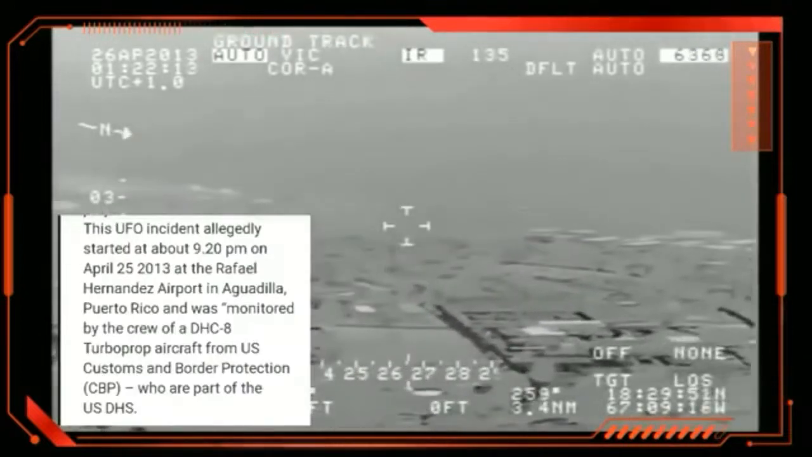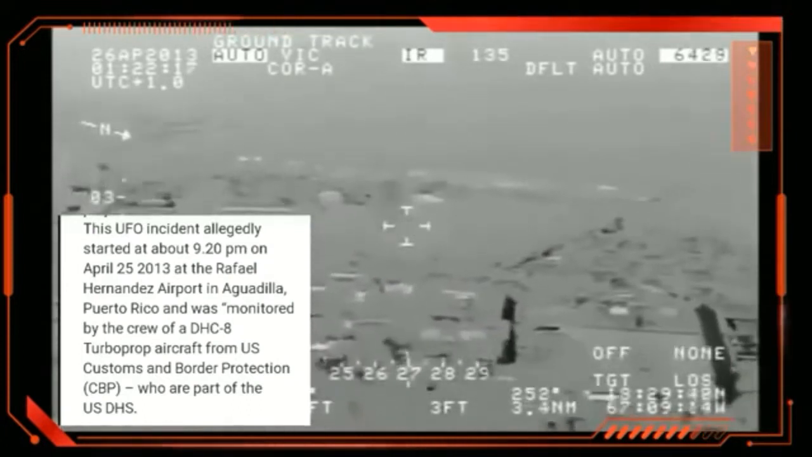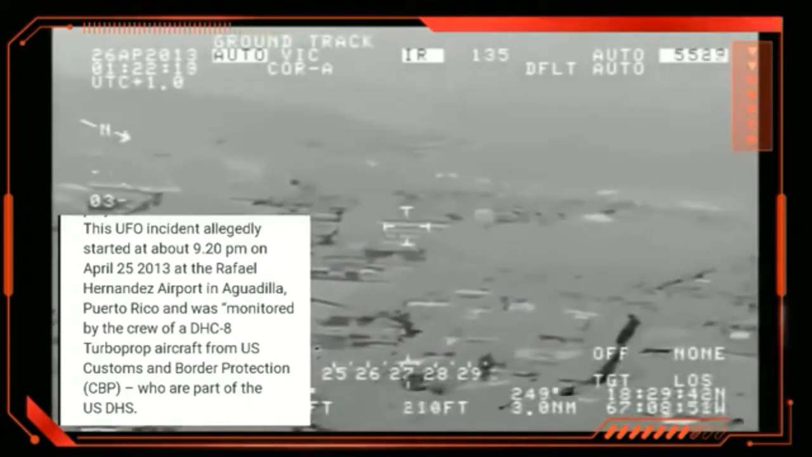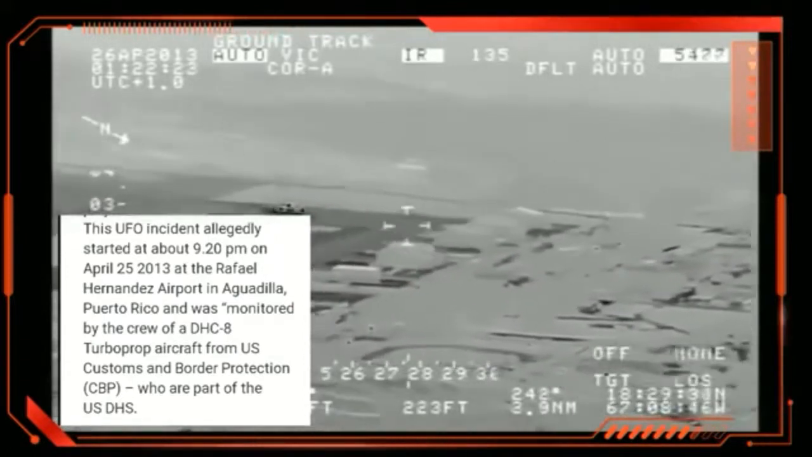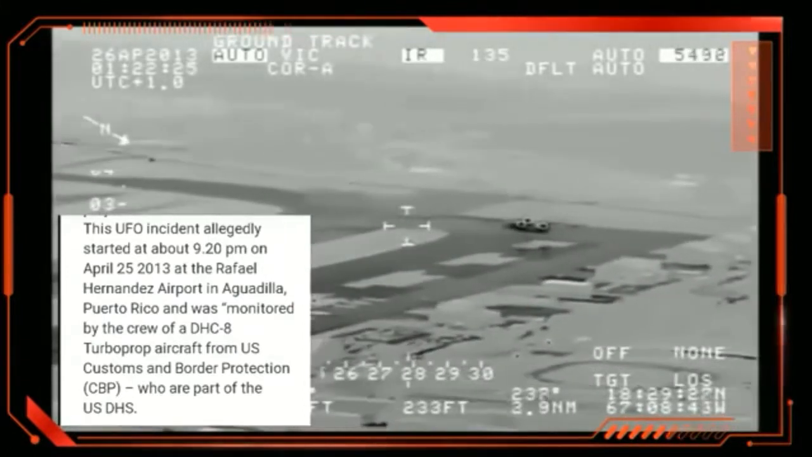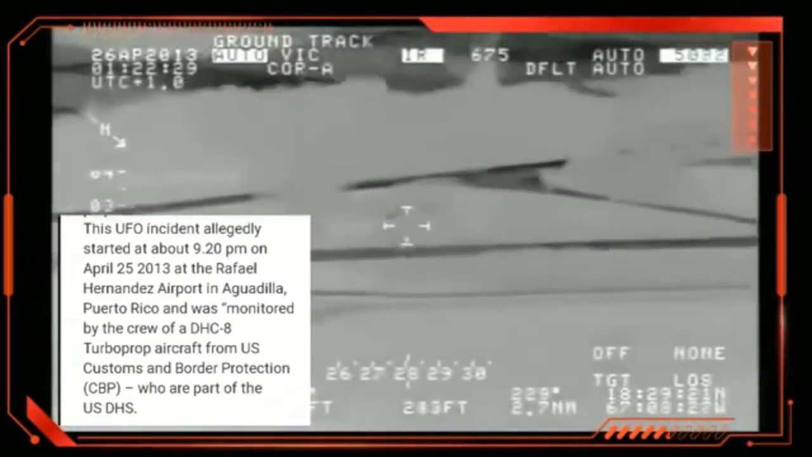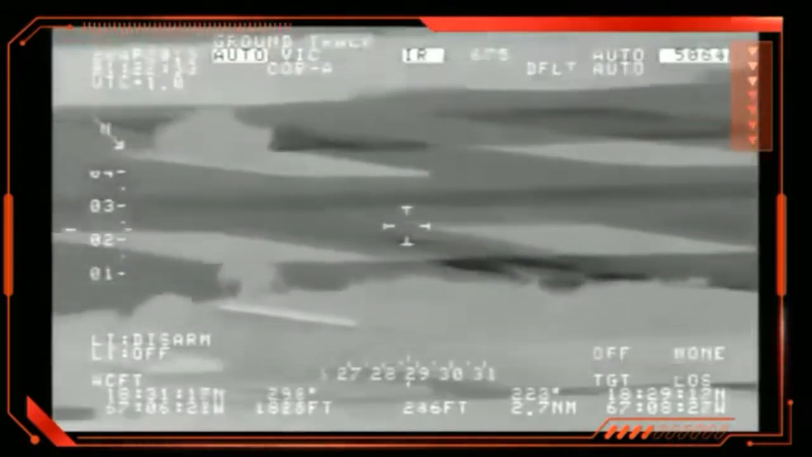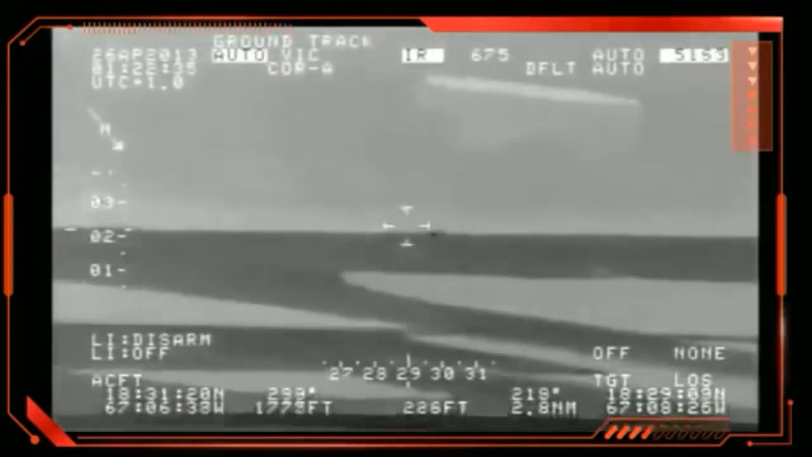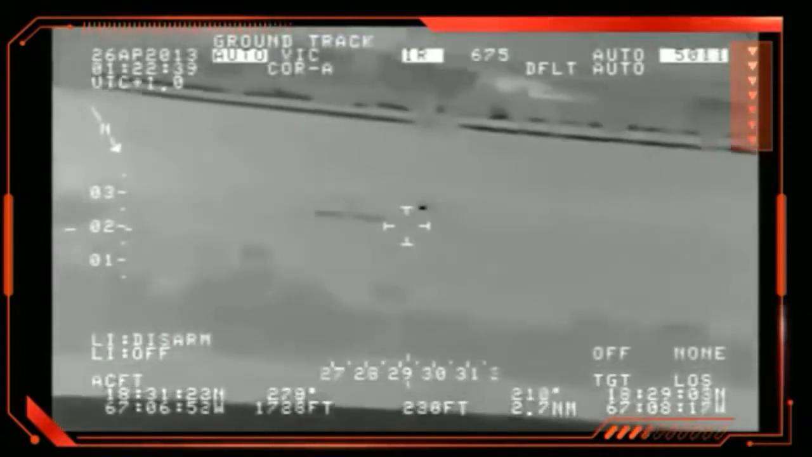All right, the UFO incident allegedly started at about 9:20 p.m. April 25th, 2013. Puerto Rico was monitored by the crew of a DHC-8 turboprop aircraft from U.S. Customs and Border Protection, CBP, who are a part of US DHS. I'm going to give you guys as much info as I can, then we'll break it down a little further later on in the video. Also, I got a little bit of a slow motion video coming at the end.